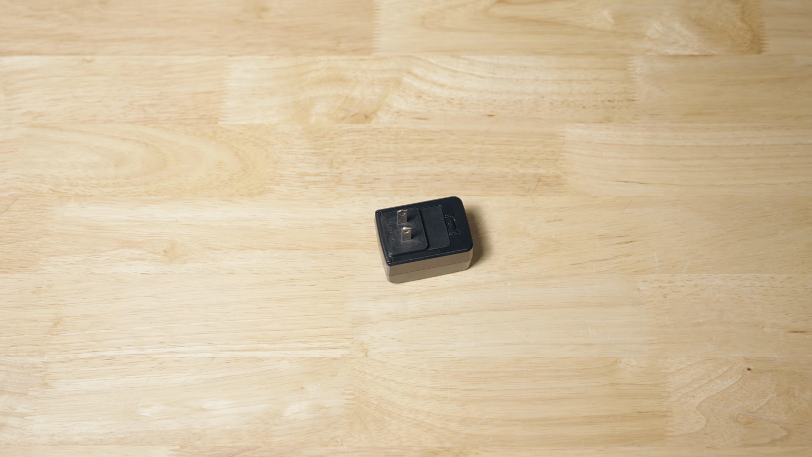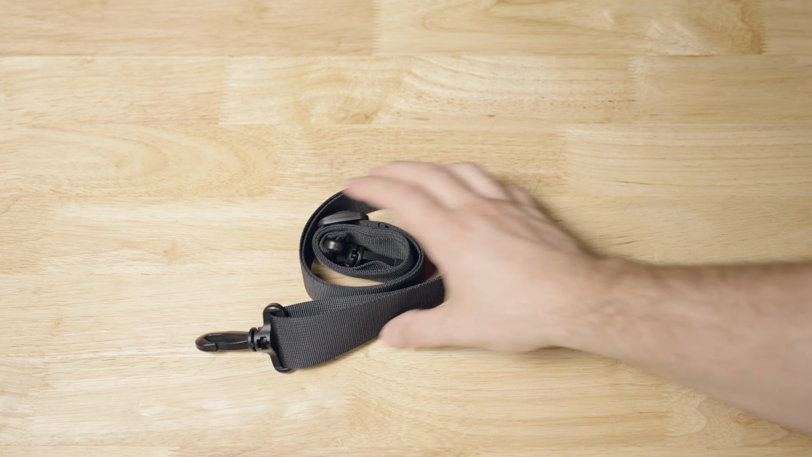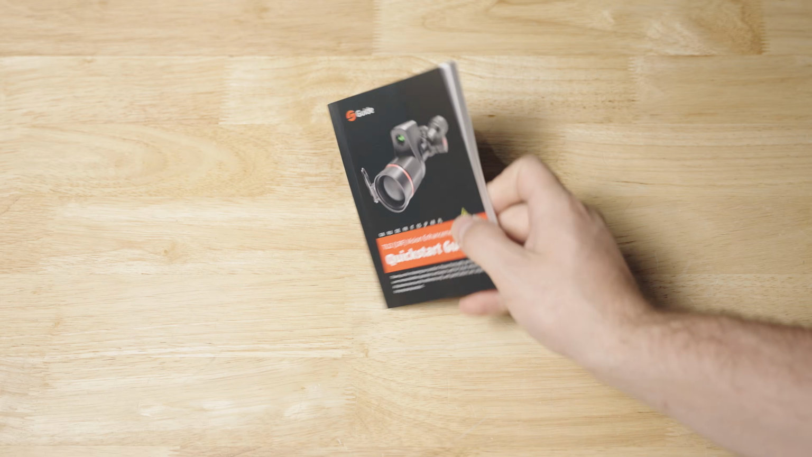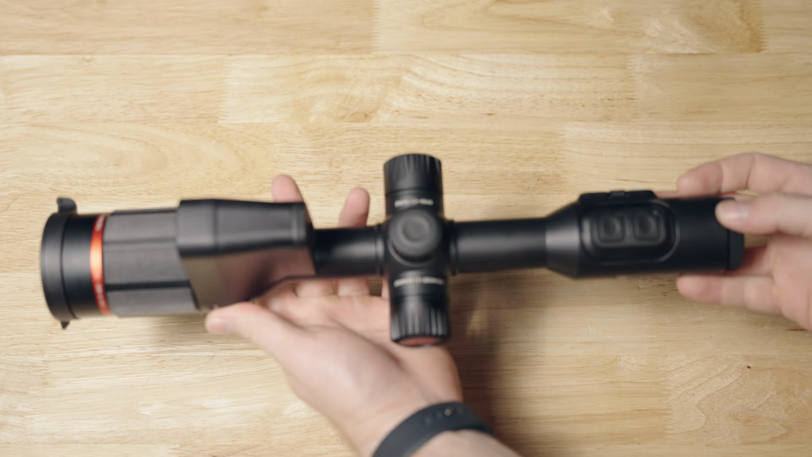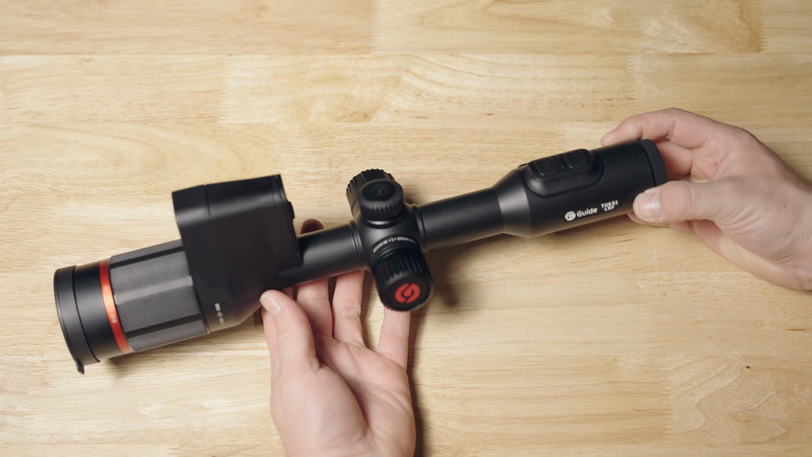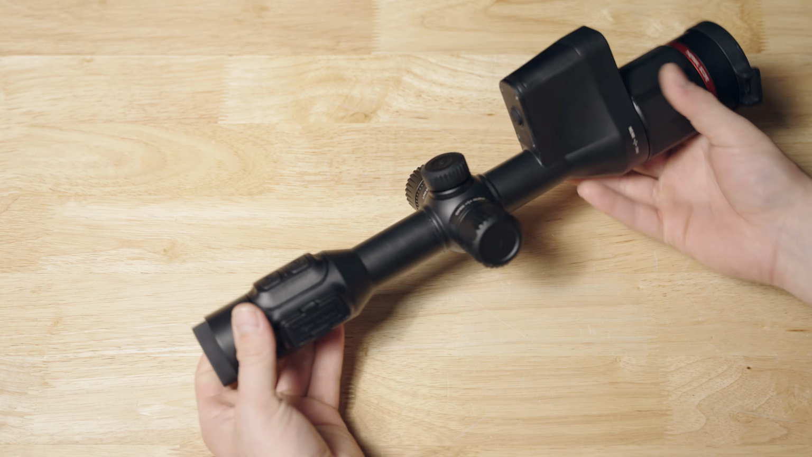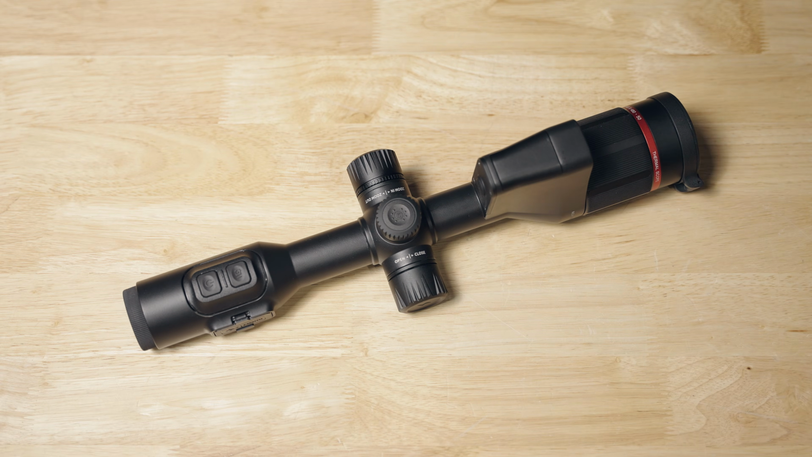You do get a power brick for the charger, but depending on what country you might be in, you also get a variety of adapters for different plugs across the world. There is a strap included for the carrying case for what it's worth, and a pretty hefty user manual. And here is the optic. So initial impression, it feels to be made very, very well. It is definitely not a lightweight optic, but there's a lot of technology packed into this.